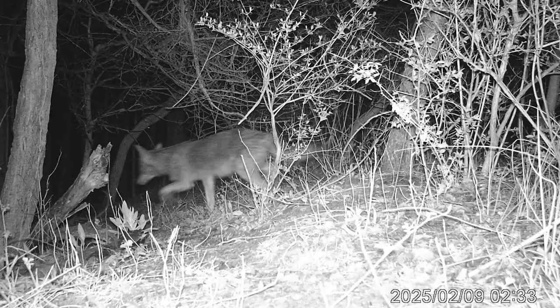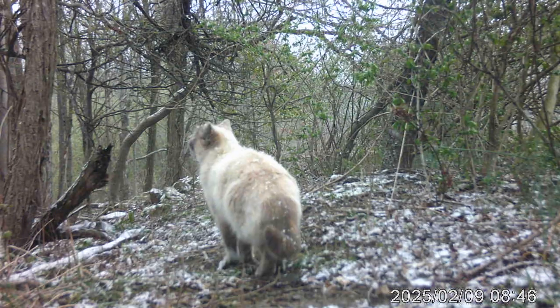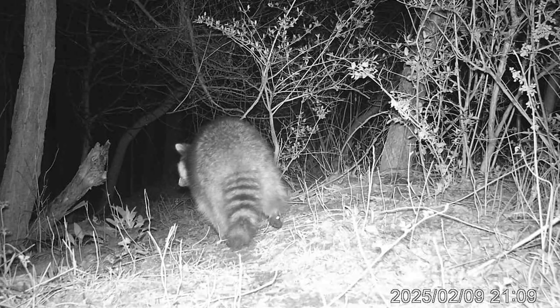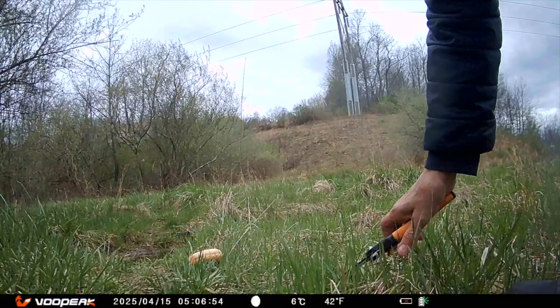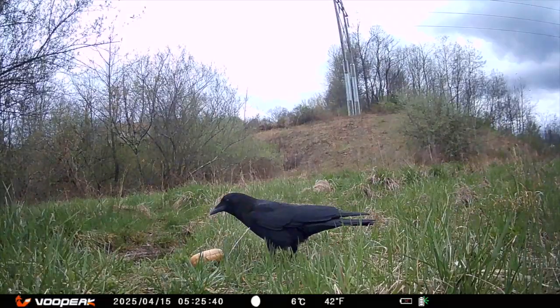The camera still says February, but it's April. The trees are turning green. Then, suddenly, spring snow. A pause, a foot raised, making sure the coast is clear. Grass and weeds are growing again, time to trim them away from the lens.